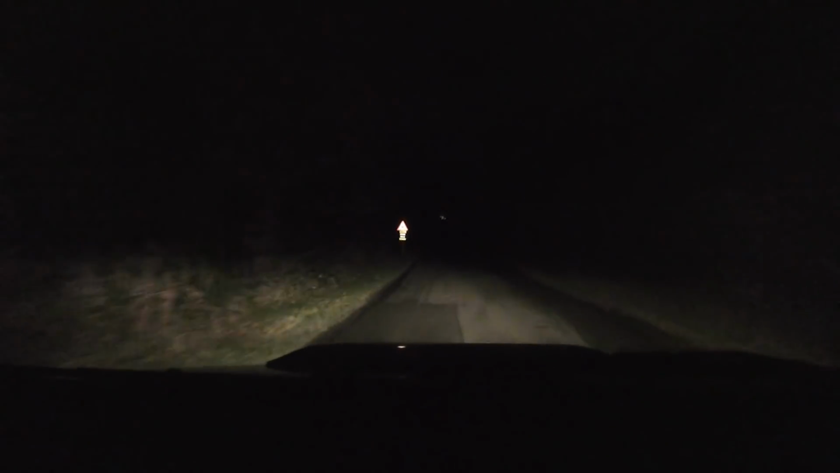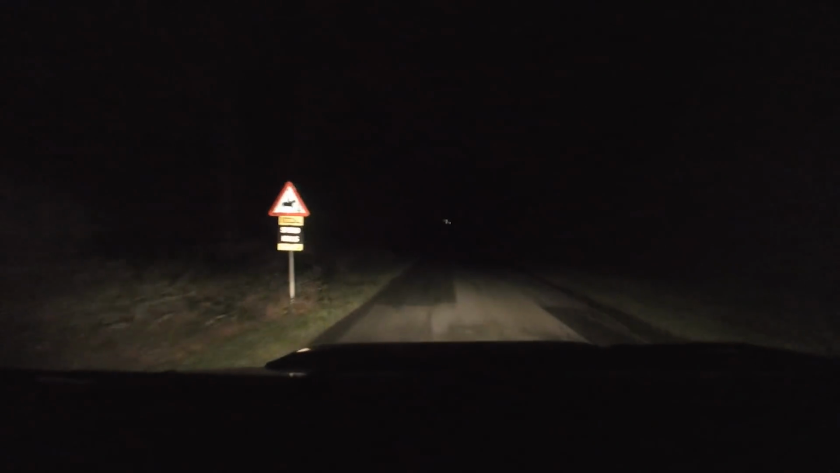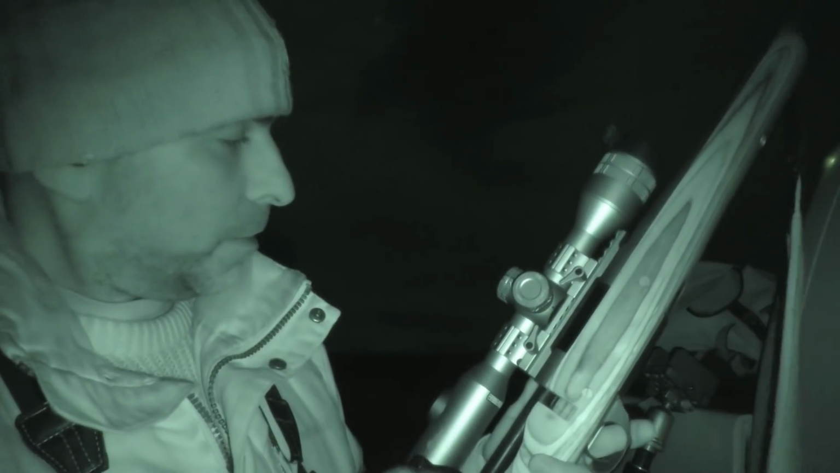I'm going to be using the TL35 thermal scope from InfiRay. This scope I've got sat on a 243 Weatherby rifle which I've got on loan at the moment. I particularly like this setup actually. It's a nice gun, shoots well, and it just makes for a very nice combination, that scope and that rifle. I've been very impressed with it.